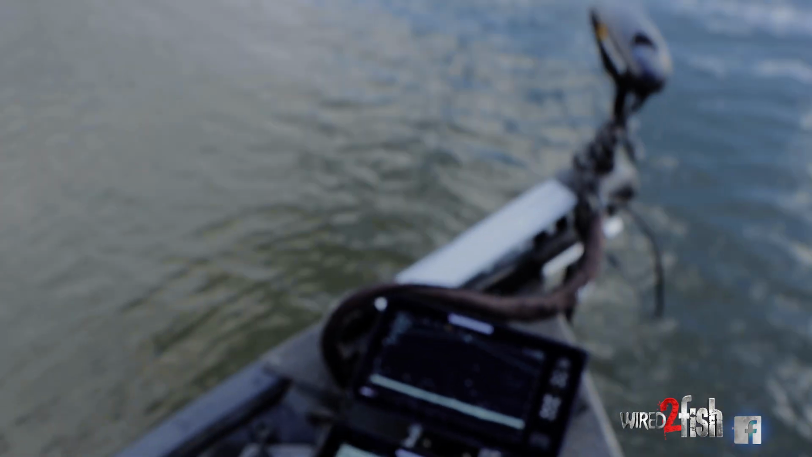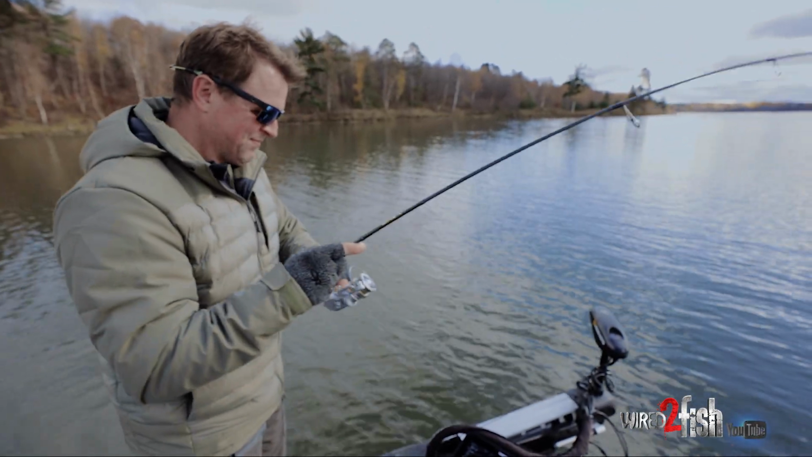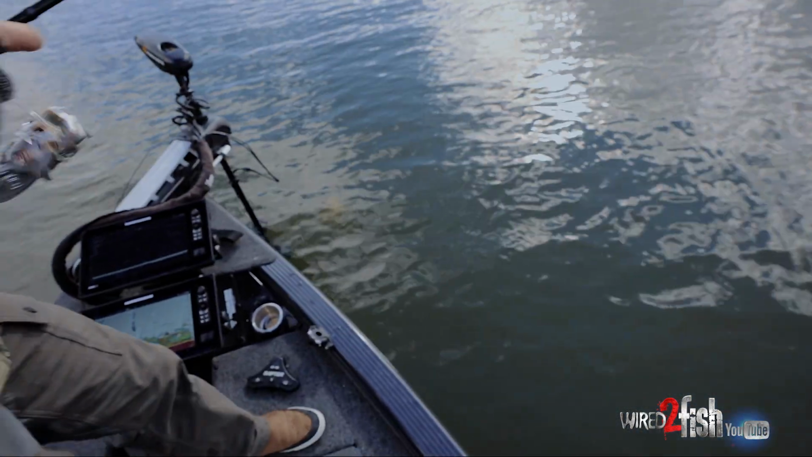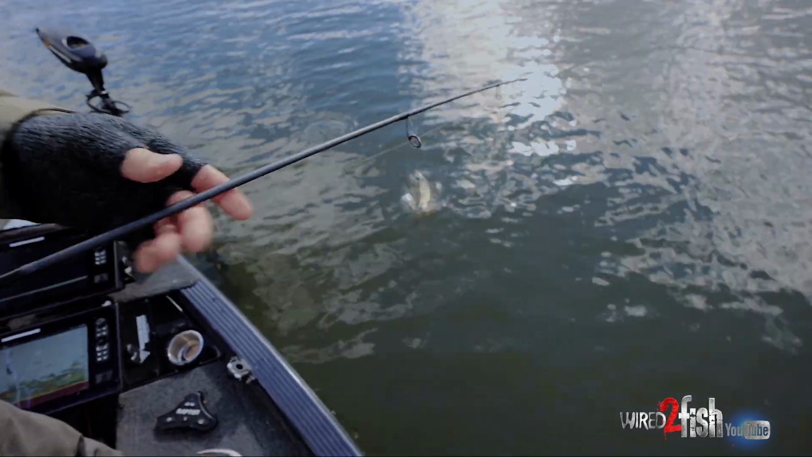Oh, that's gotta be getting competitive. That's gotta be it. Bigger the mark, the bigger the fish. That's a big mark. Come on, bite. Bite, baby. Got him. Nice. Nice crappie. Cool that you can kind of selectively size them up. You know, that's a solid fish here.